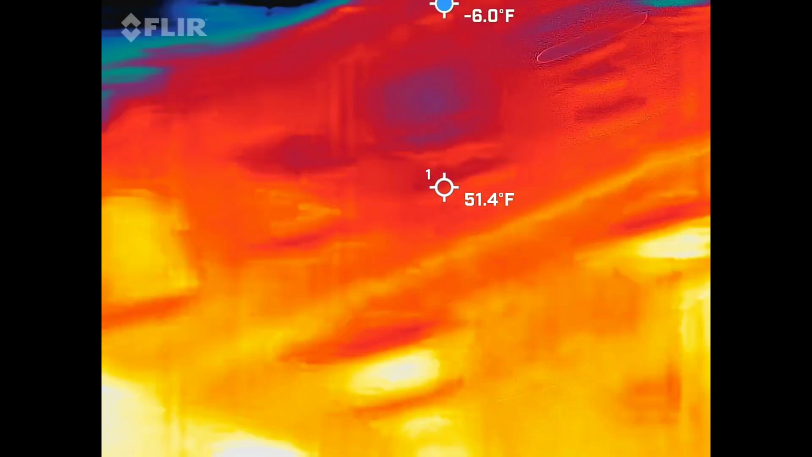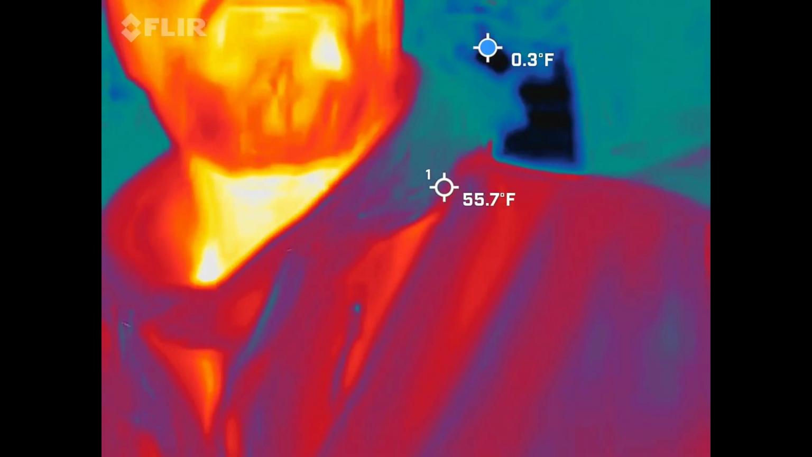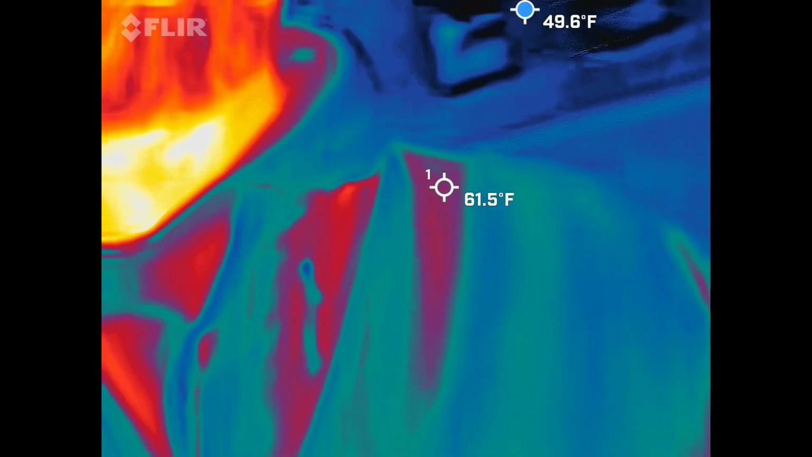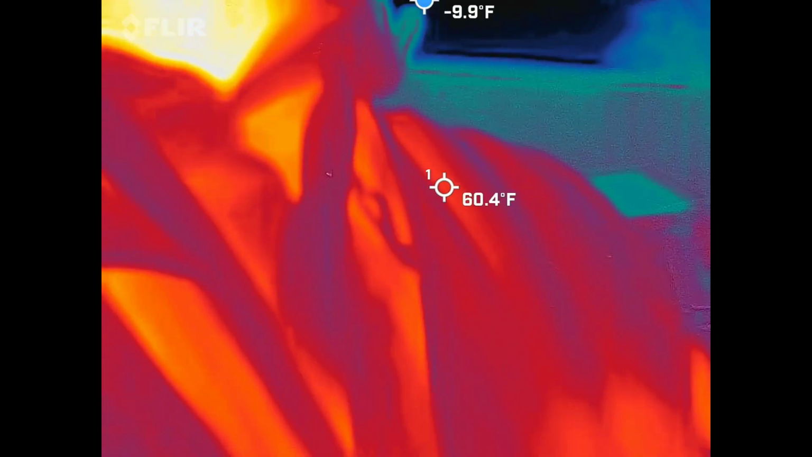All right, so first thing we're going to be using, just so I can get Blake out of the way, to make sure he gets exactly what he asked for. This is a thermal imaging camera. So you guys will be getting the full video from this back.